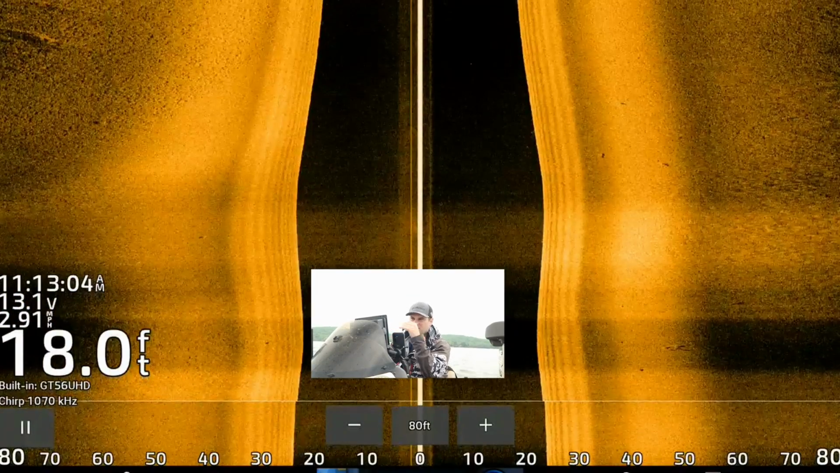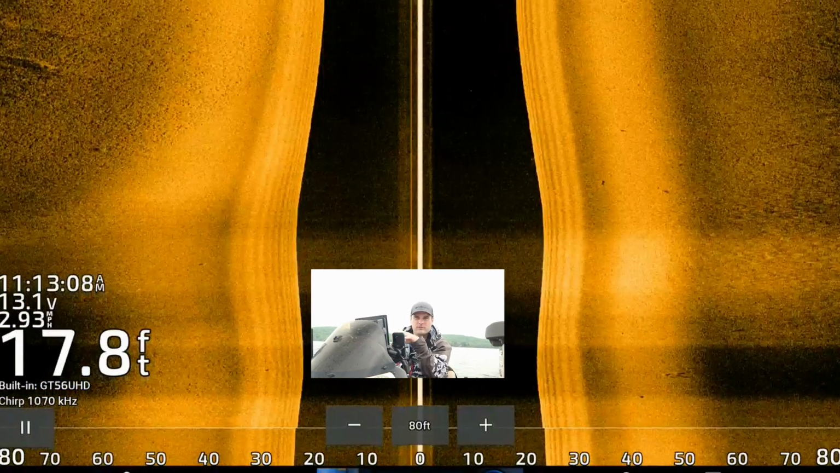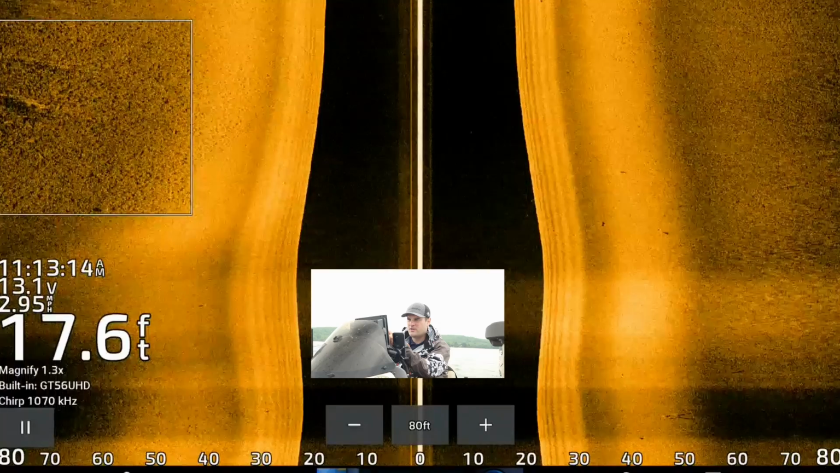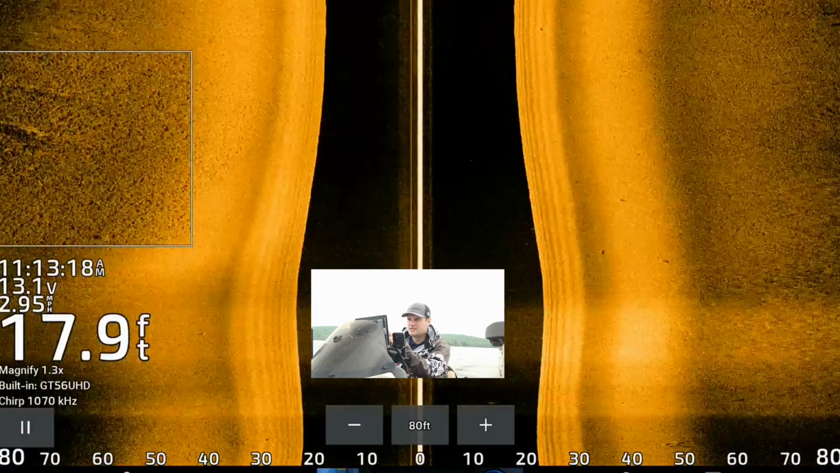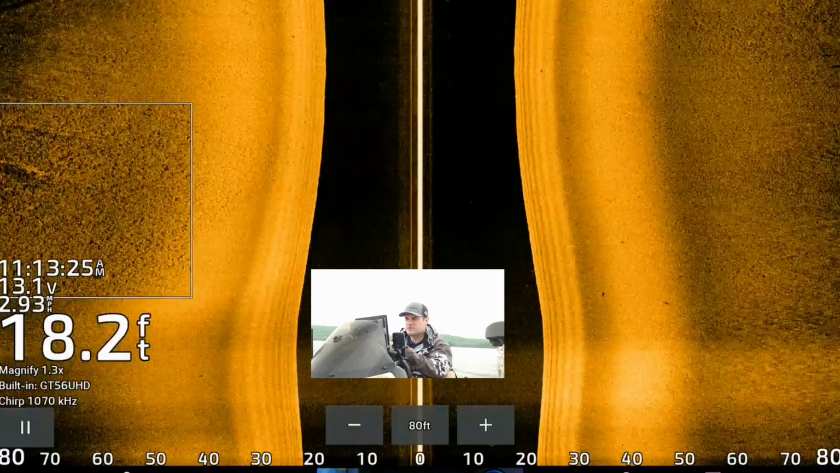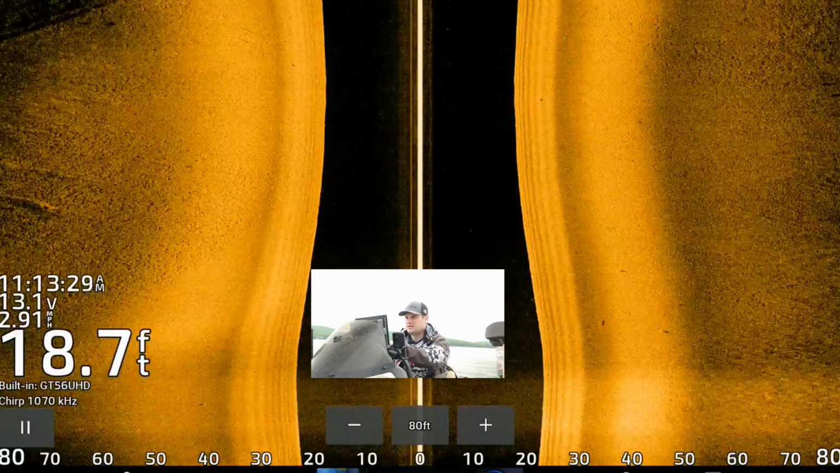That might be a log that's laying down because the shadow isn't that big, and there might be a ton of river bottom silt on top of it. I'll zoom in a little bit. It's kind of hard to see. But on the very far left side of the screen there, I'm thinking that's a log or a tree that's laying flat on the bottom, and it's just got a ton of river bottom silt on top of it because there's not a ton of definition.